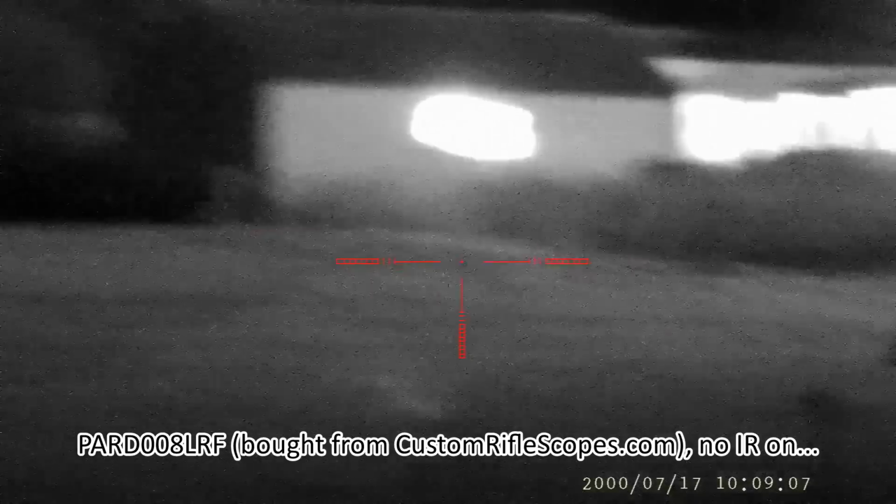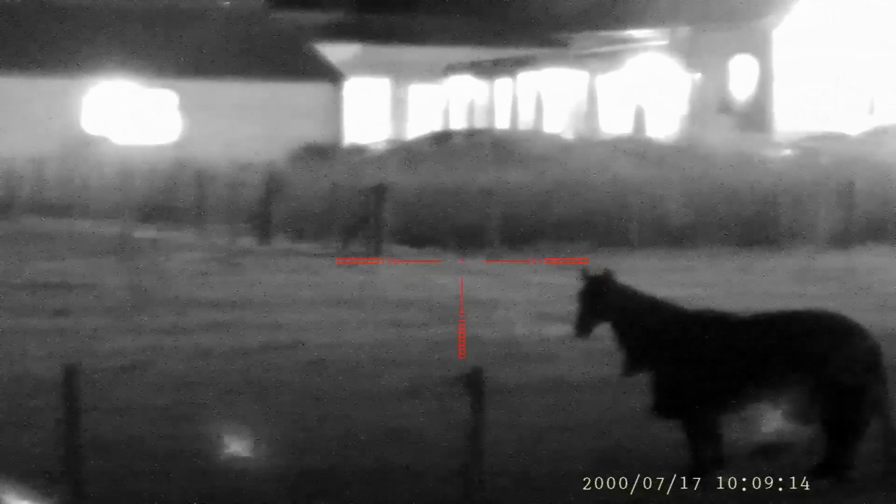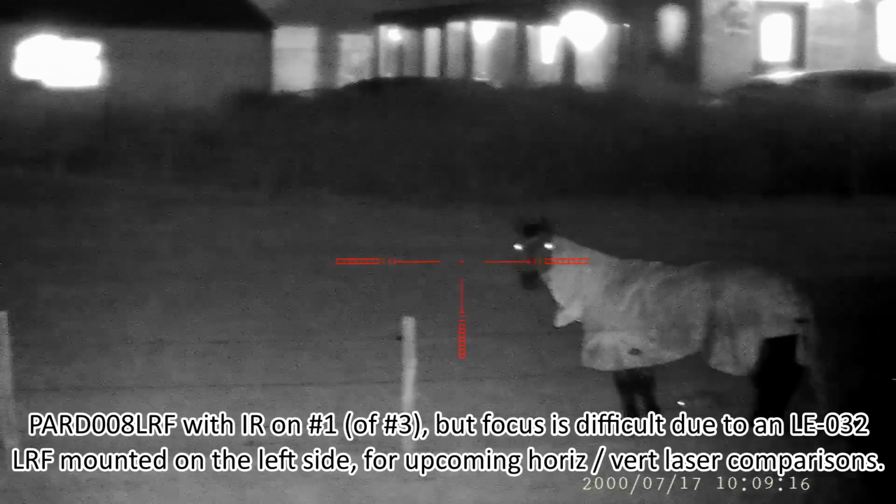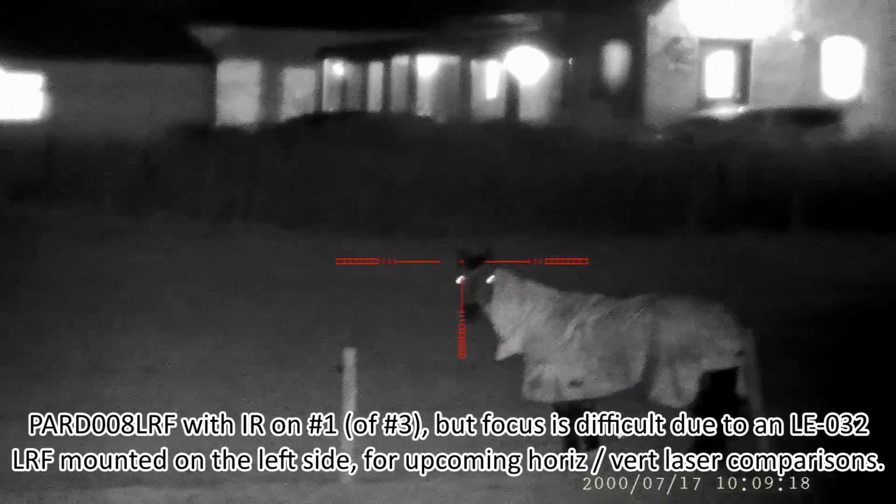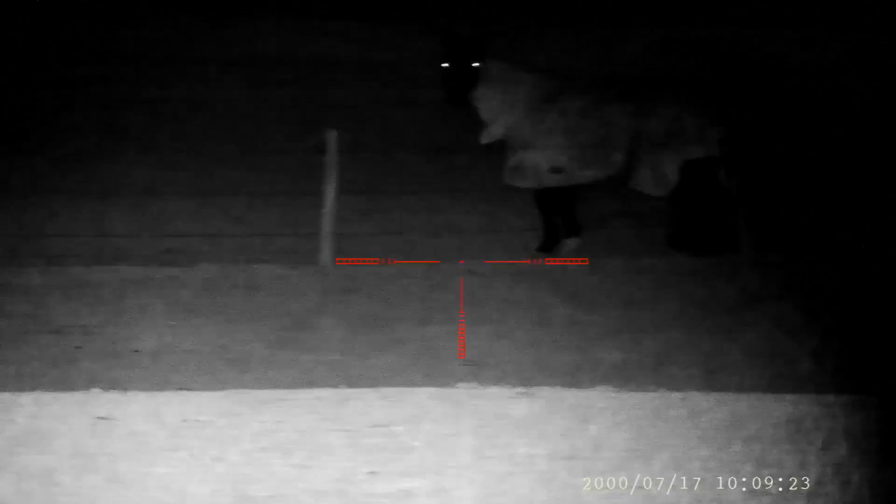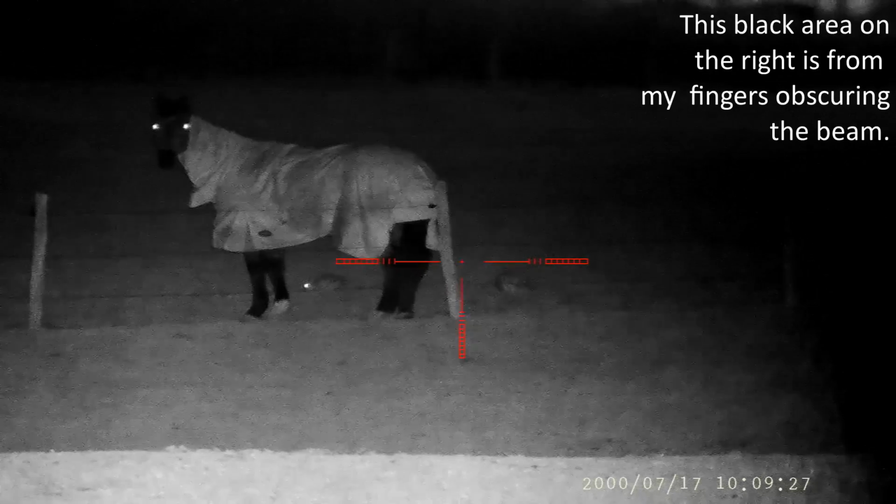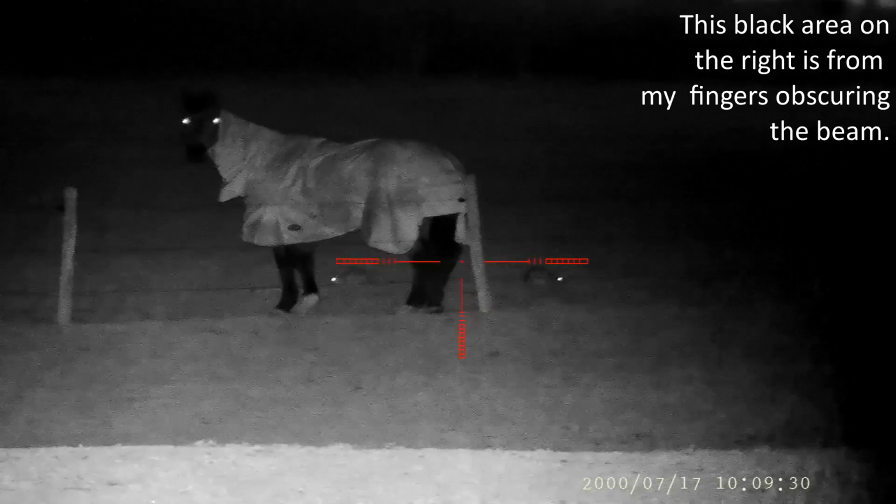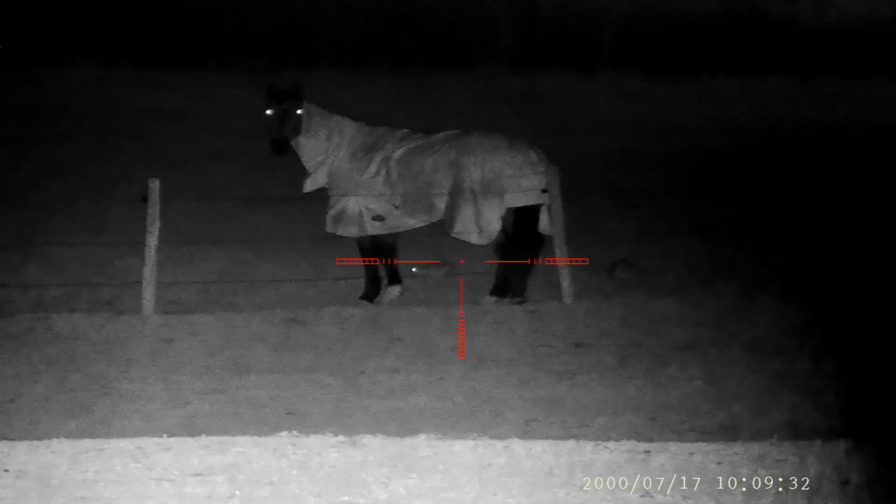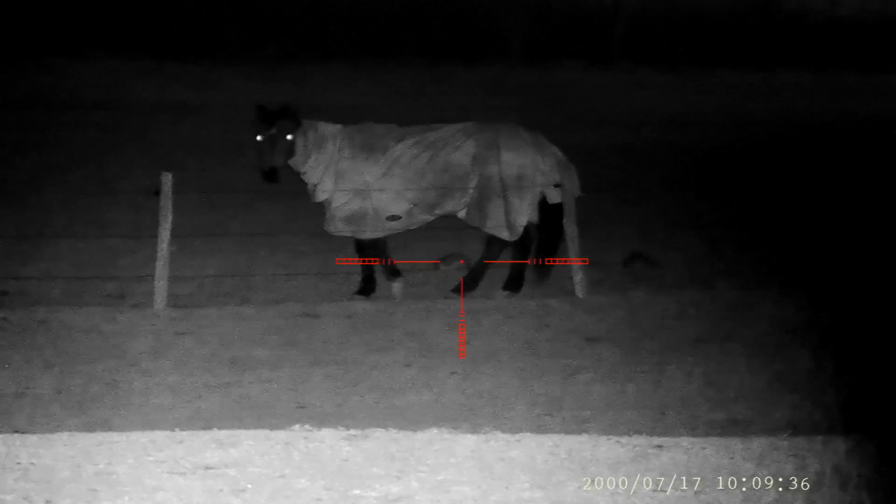The same spot I did last night from the permissions. Put the IR light on. I'm recording with my PARD LRF day and night scope HD. The onboard IR is only on level 1 and is focused, a tight beam, as tight as it goes anyway. I can see a couple of rabbits over there, beyond that horse.